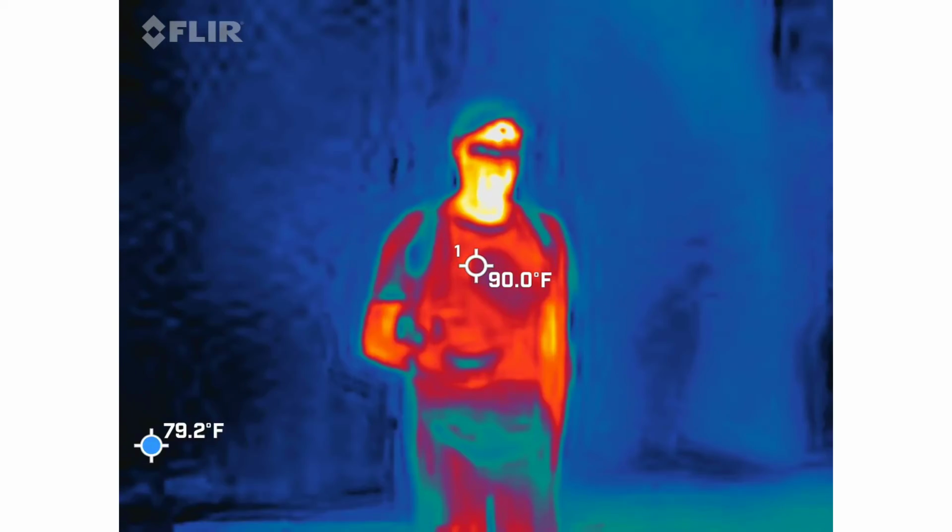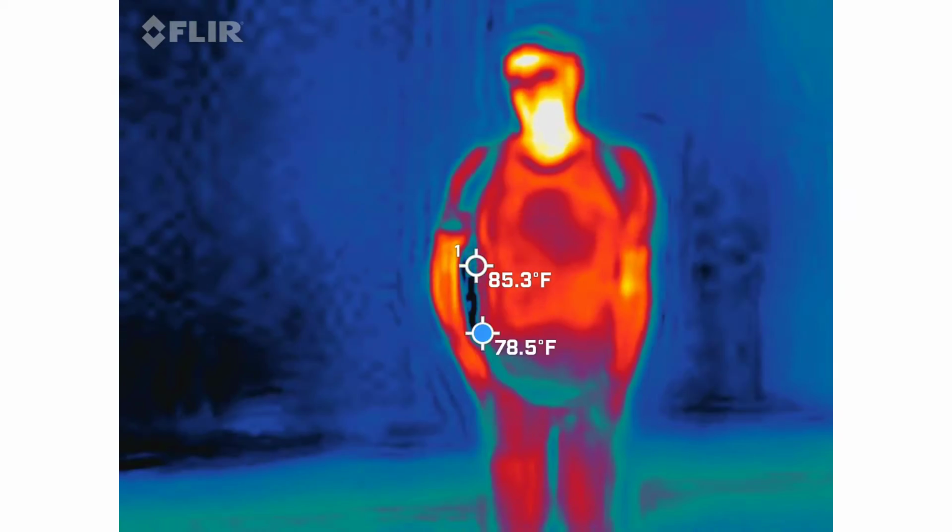So let's talk about those spirit boxes. Let's kind of get this out of the way, because the spirit boxes, there's many of them, right?